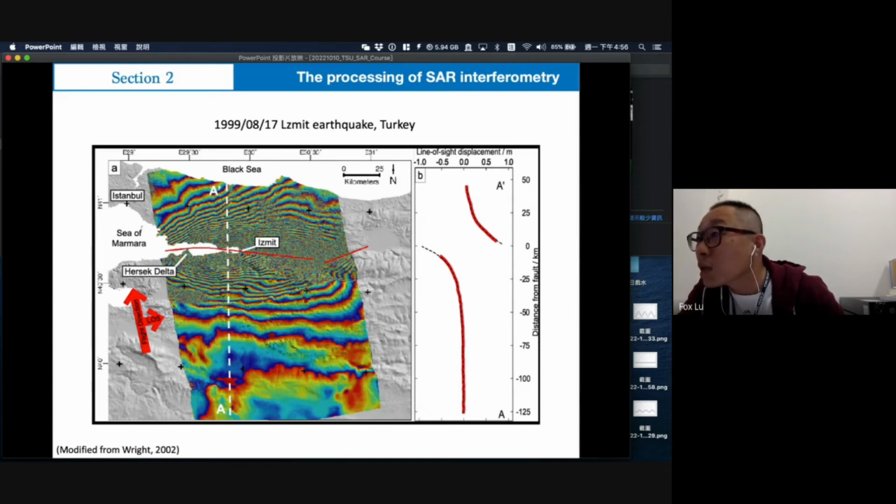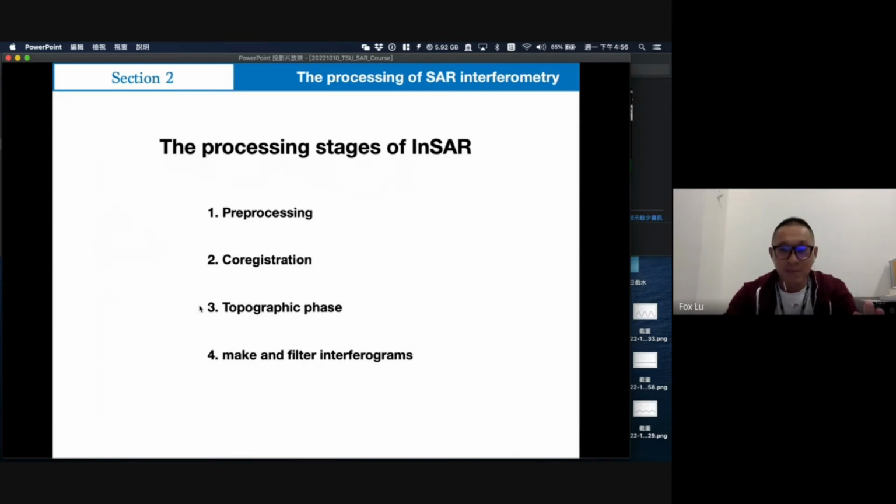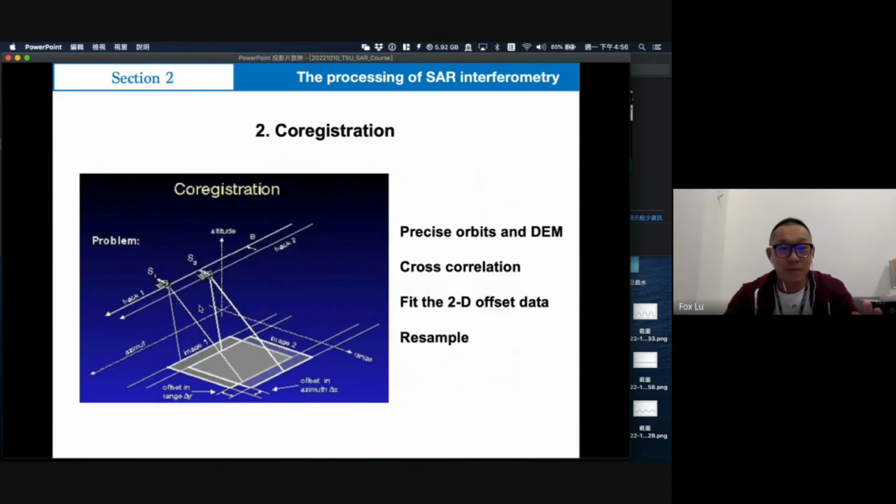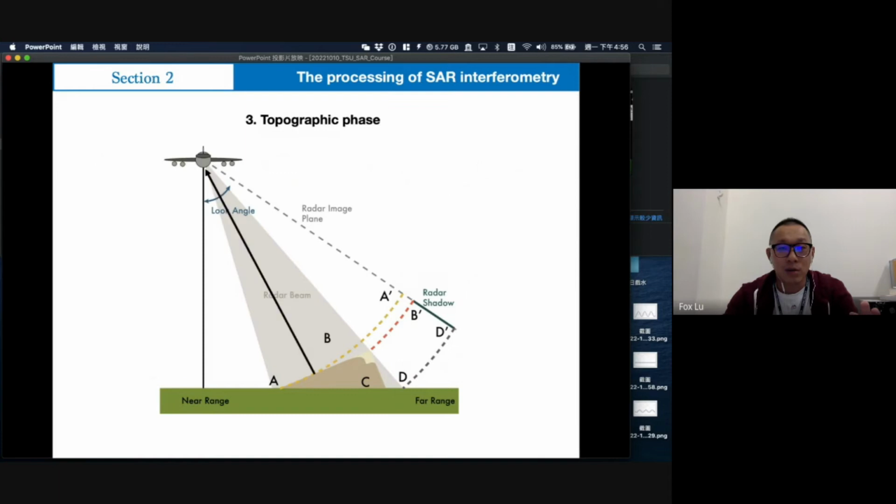And will they affect the radar image? Yes, yes. Okay. So I'll keep going. So here, yeah.